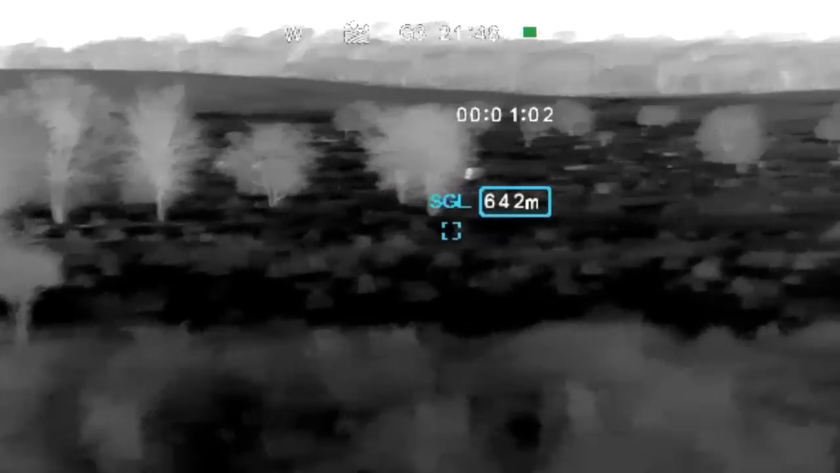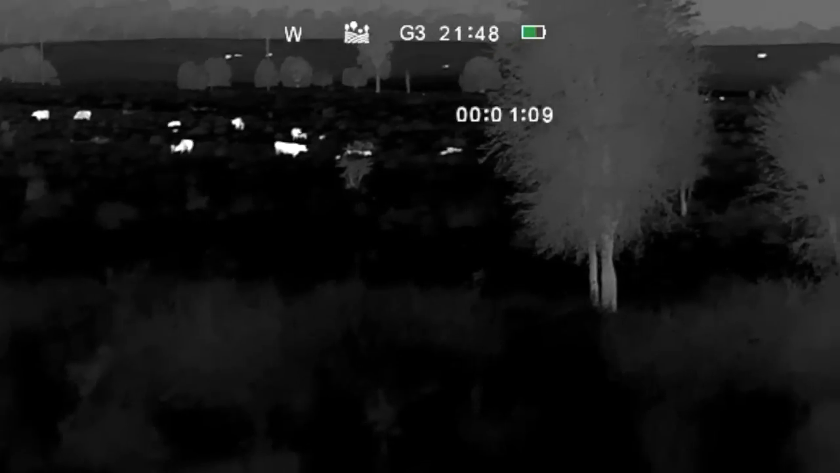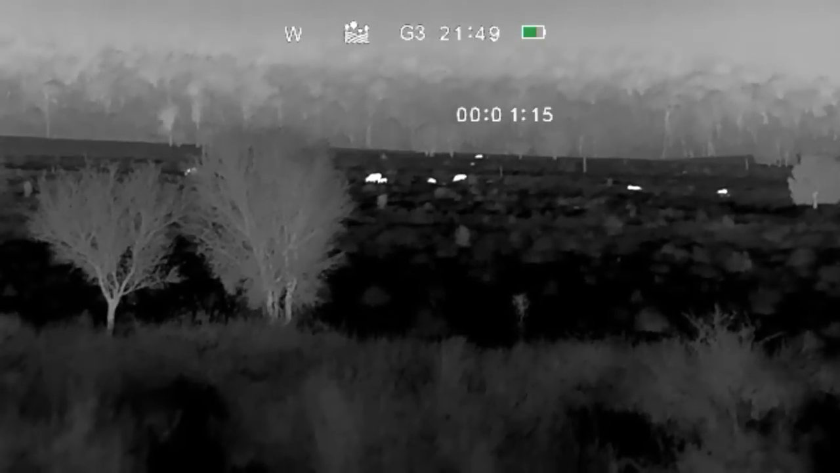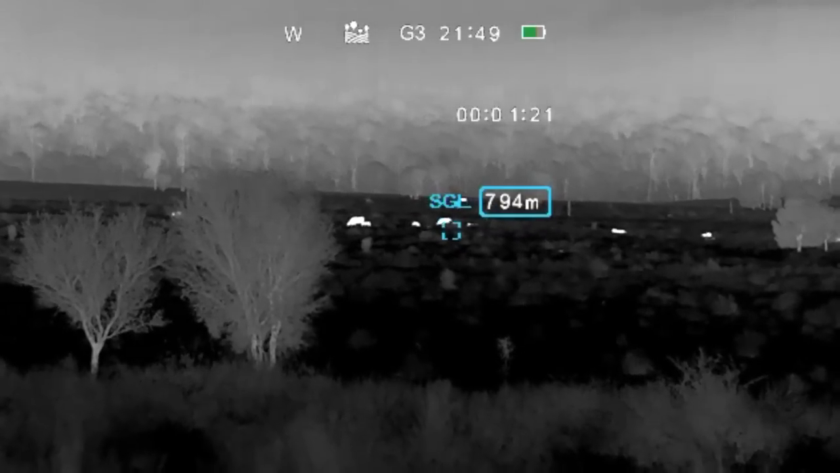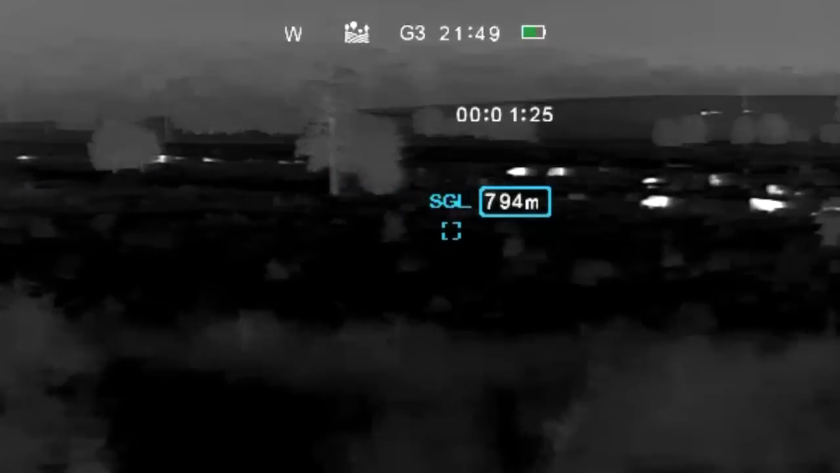I've got a couple of cattle there, more of them there. See those ones there, I'll range them, 794 metres out to there. So you can still identify that they're cattle.